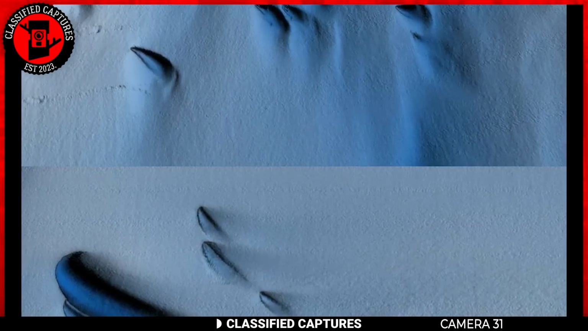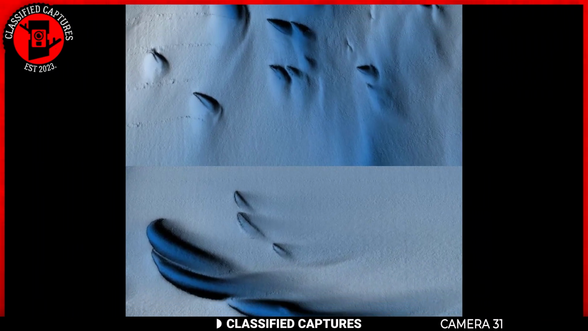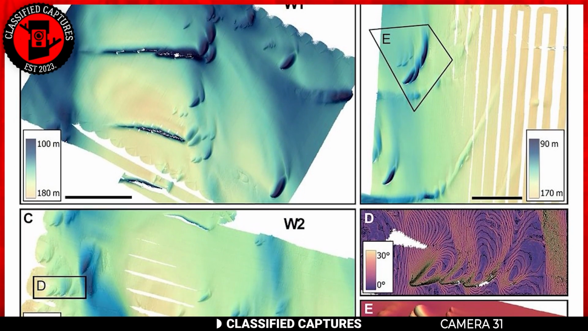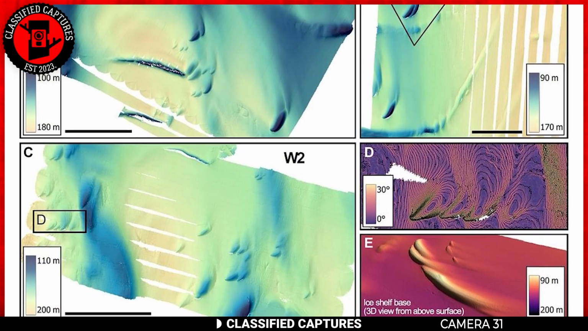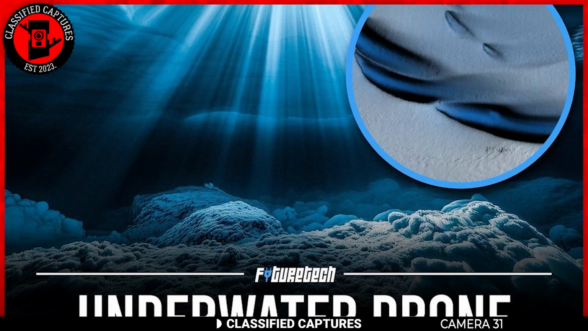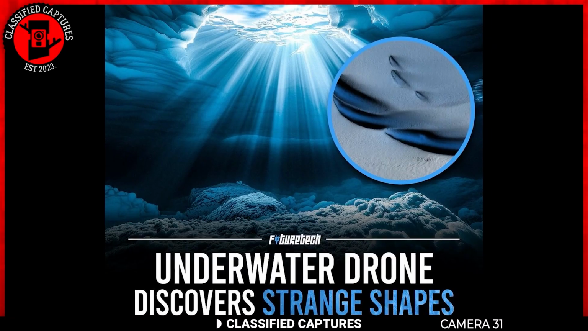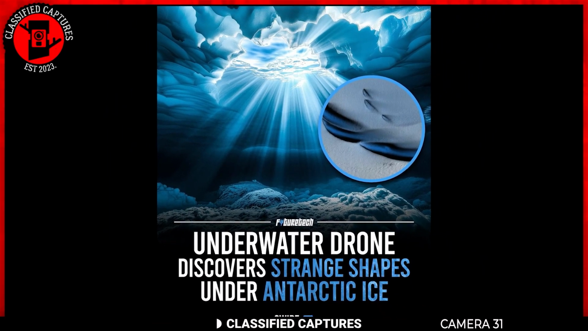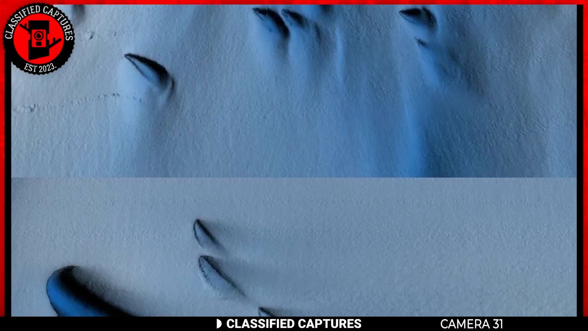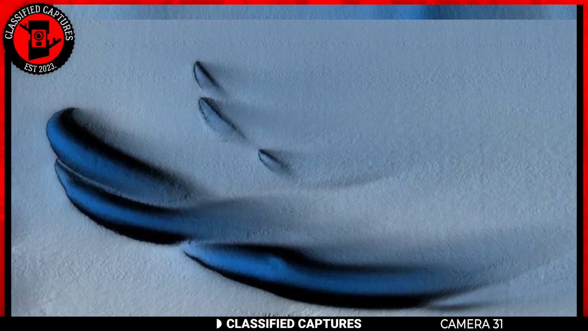The image you're looking at here shows what scientists uncovered beneath the Antarctic ice using an underwater drone. This discovery was part of groundbreaking research led by oceanographer Anna Whaling, with the findings published in Science Advances. Their focus was on understanding how global warming is affecting the Antarctic ice melt, a crucial concern in the ongoing climate crisis. The team deployed a 20-foot-long underwater drone named RAN to dive deep below the ice. What it found was nothing short of astonishing.